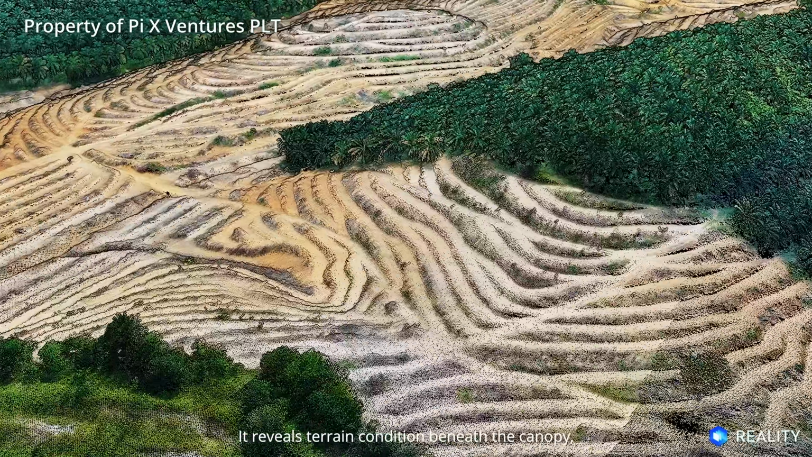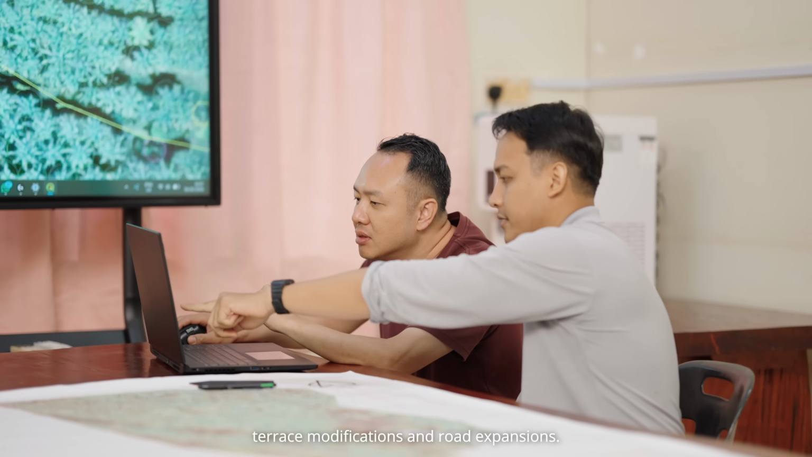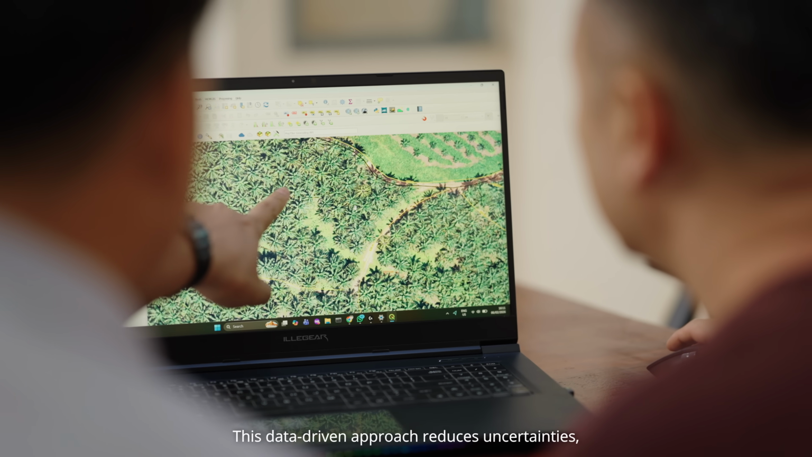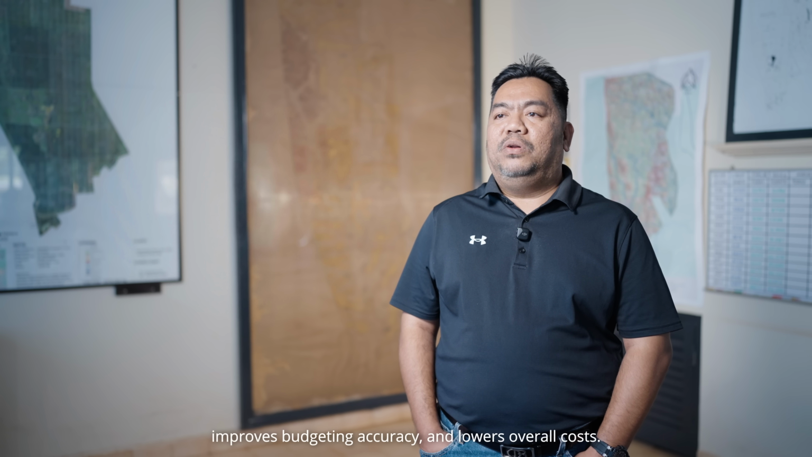It reveals terrain conditions beneath the canopy, allowing precise planning for terrace modification and road expansions. This data-driven approach reduces uncertainty, improves budgeting accuracy, and lowers overall costs.